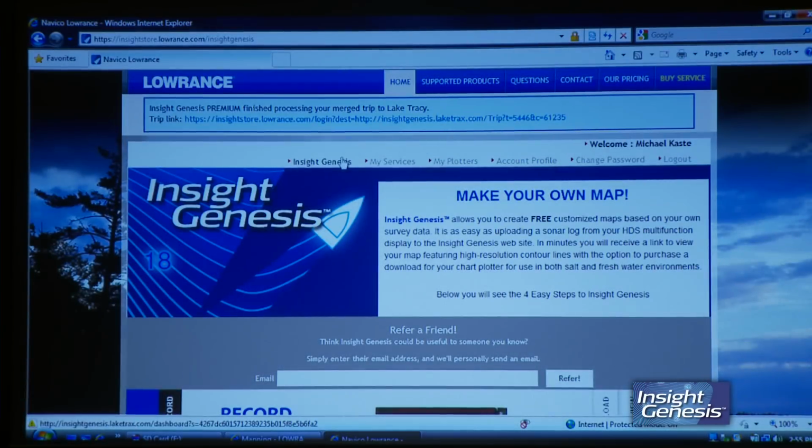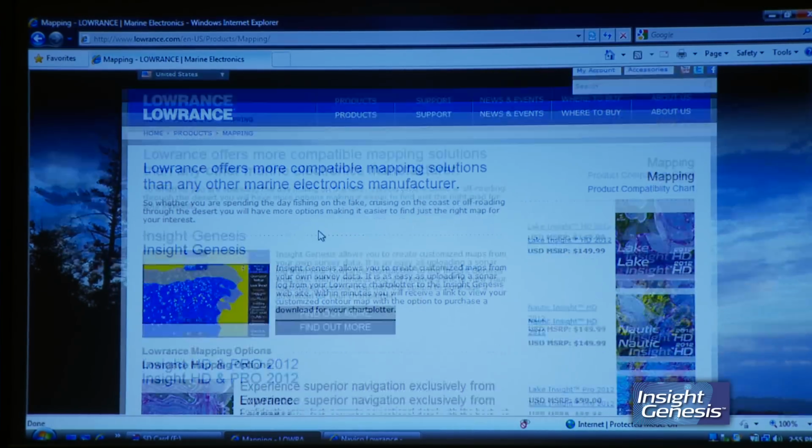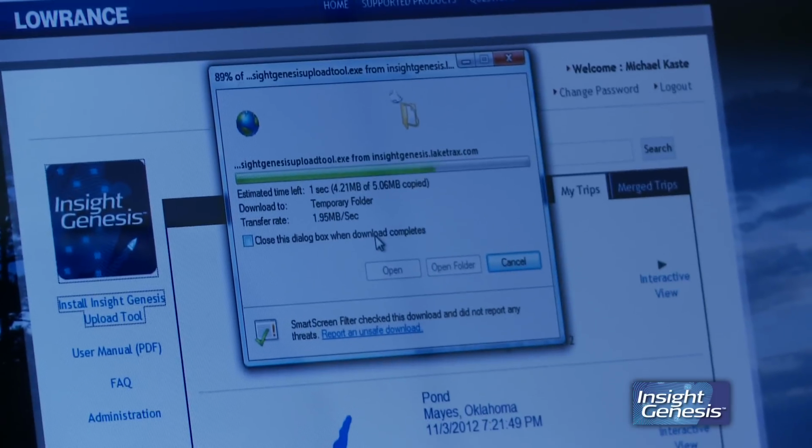Step 1 is record the sonar log. Step 2 is to upload the sonar log to Insight Genesis. First thing you'll need to do on the first time you upload a sonar log is to install a small upload tool. We're going to start at the Lowrance.com website. You go to Products, Mapping, then you go to Insight Genesis. You click on it, click Run. Takes a few seconds to load onto your computer.